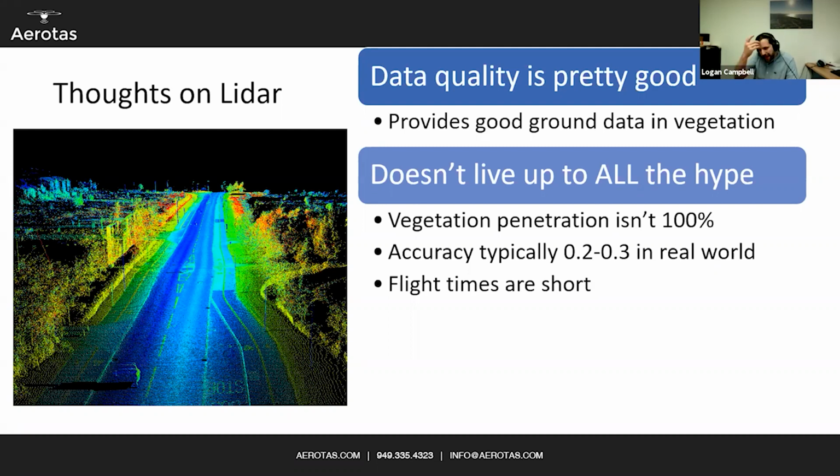Jumping back into the LiDAR thoughts here. Like I said, the vegetation penetration isn't perfect, but also the accuracy actually isn't incredible. It's about 2 to 3 tenths of a foot vertical accuracy in real world conditions.